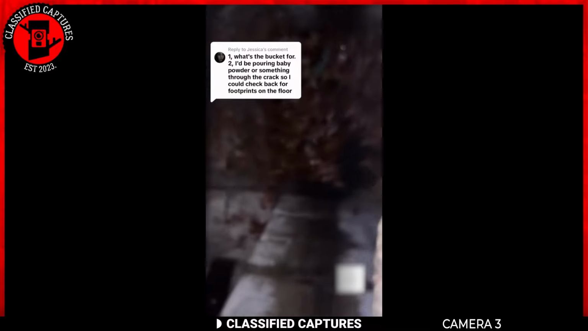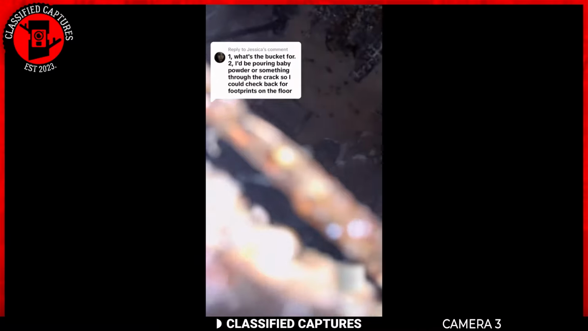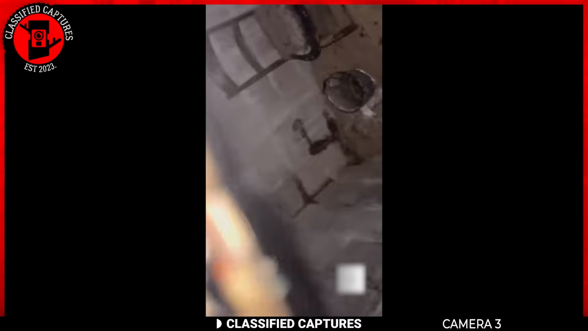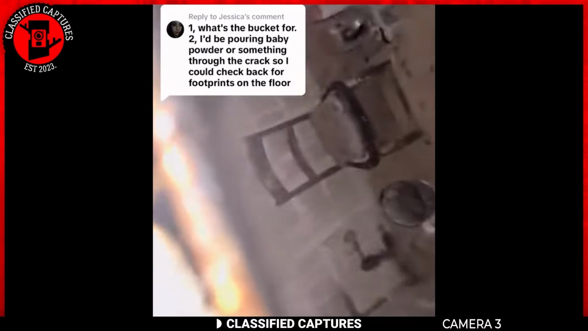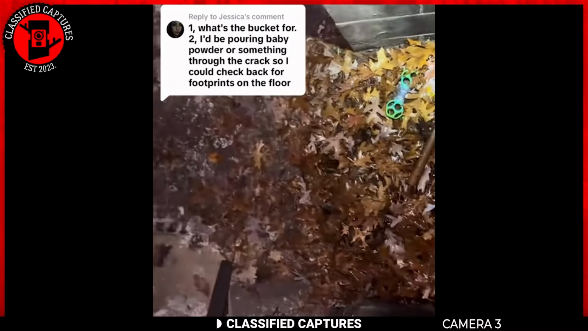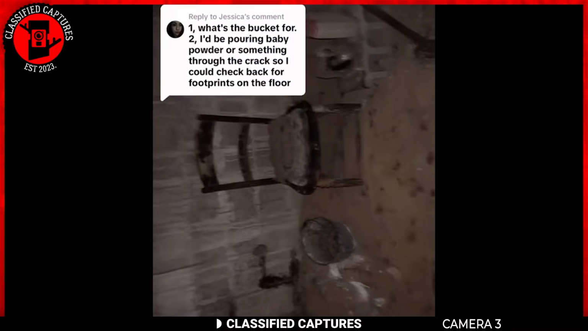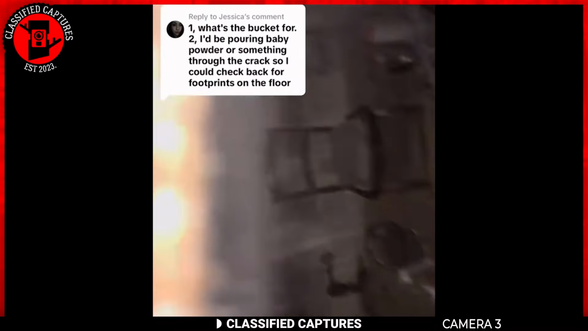She goes to investigate, and she notices that there's actually a sealed-off room beneath the ground. Naturally, she was puzzled and had questions. With no one near her to help, she recorded the whole thing and placed it on one of the paranormal platforms, hoping someone could help out. Many who saw this were left disturbed.